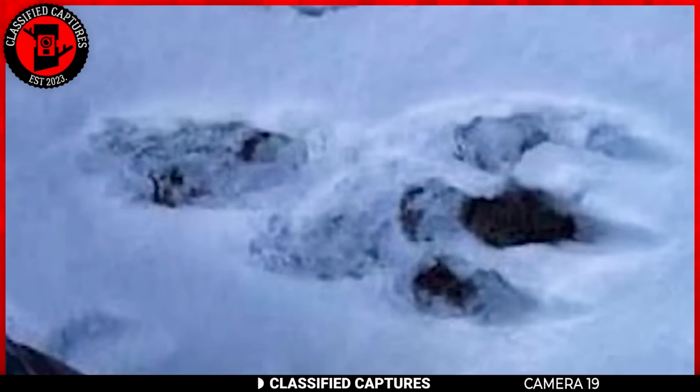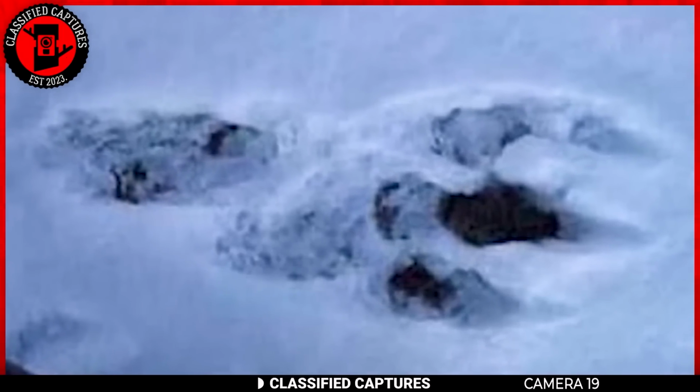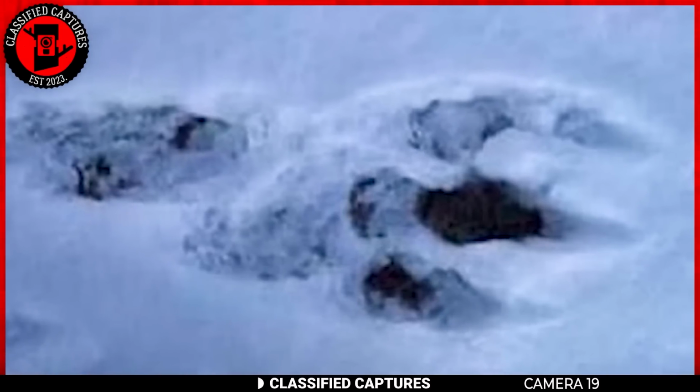The hiker took a picture of the print with his foot beside it to show the stark difference in size. It was clear that this print was much larger than a regular animal's, leading to the assumption that it was made by a big animal. But what animal exactly could it be?